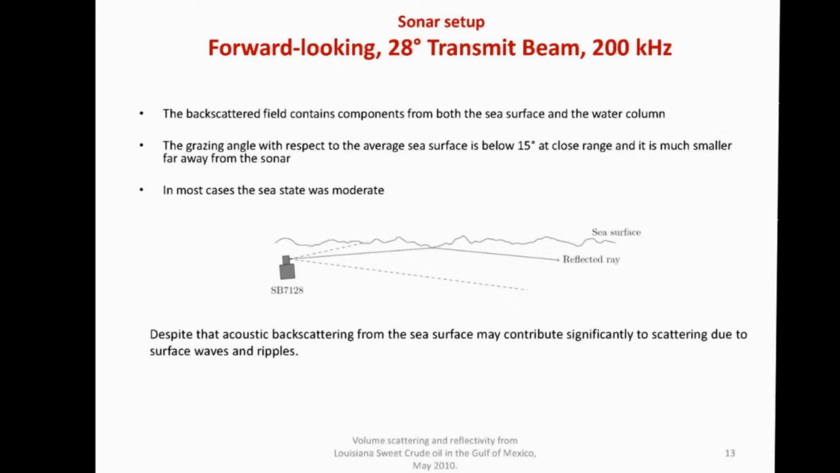But since the sea surface is rough, we'll always have something coming back to the sonar. So that could be some kind of false detection. If we imagine that was oil, that may simply be the sea surface that we were watching. So that's something we should bear in mind while analyzing the data.